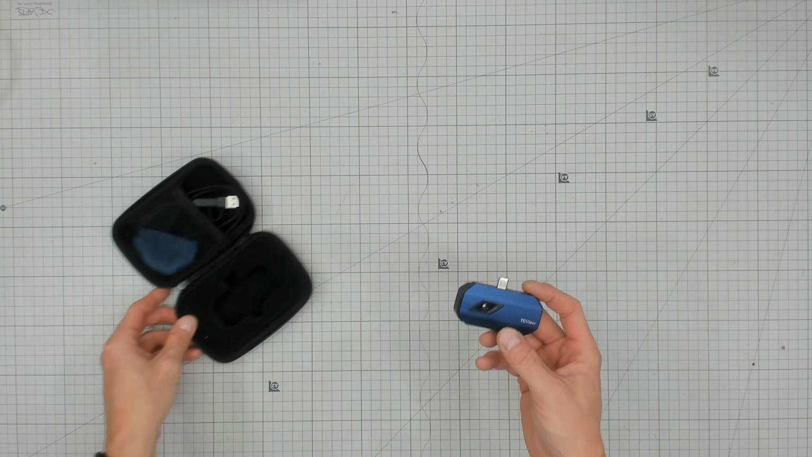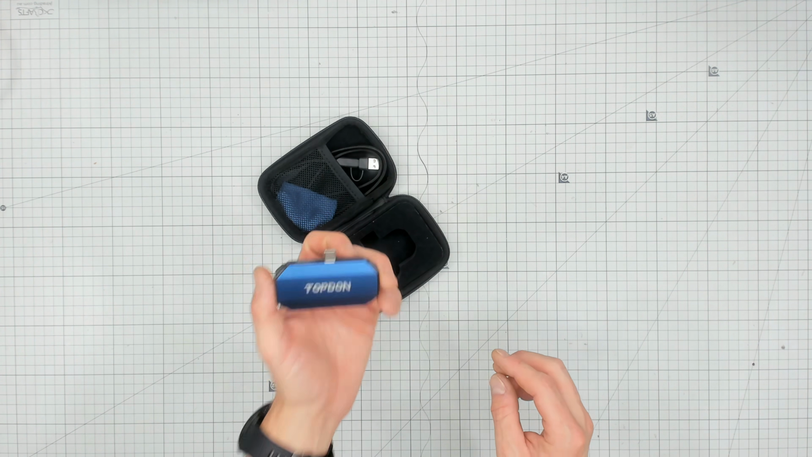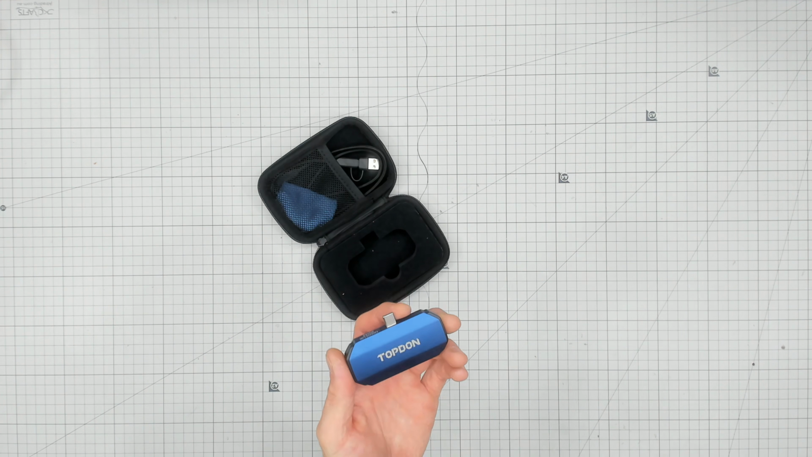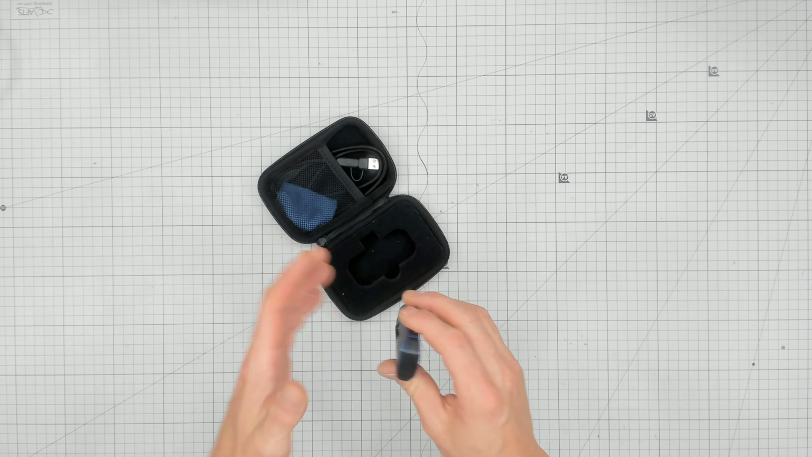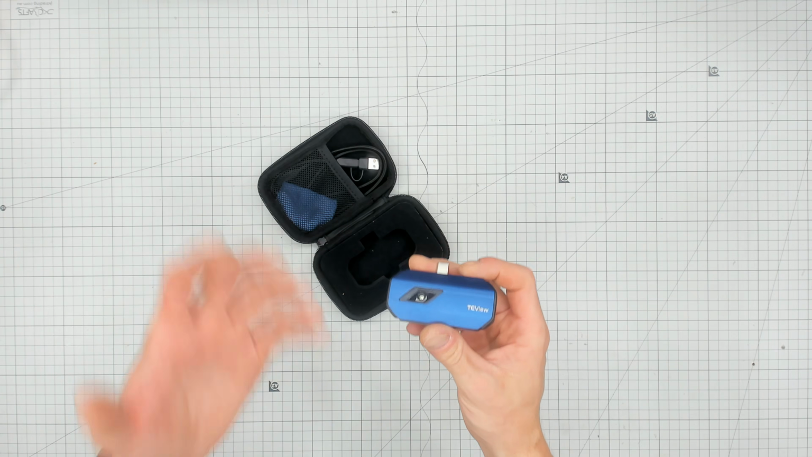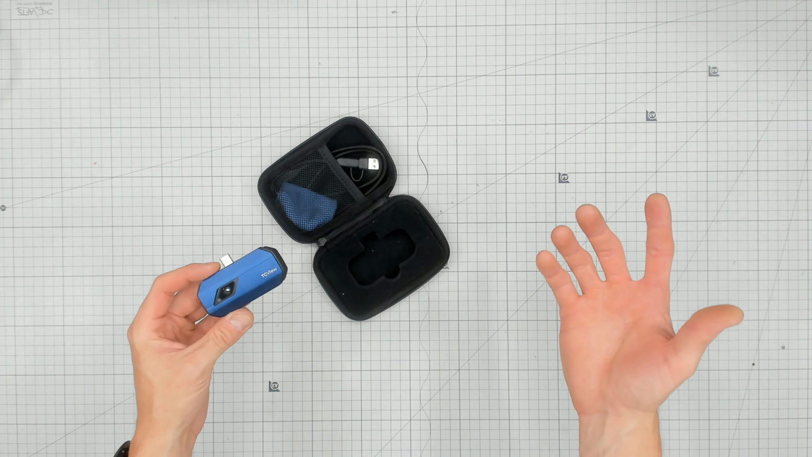And when you get into the specs of this thing, the TC001 is 256 by 192 resolution. That's a bucket load more thermal pixels at 25 FPS. Now, I'm not sure. I do have questions, especially the cheapness. The FLIR was 8.7 FPS. This says 25. It might be recording at 25, but only updating the thermal data a bit less. I'm not really sure, but I've never noticed a problem with it.